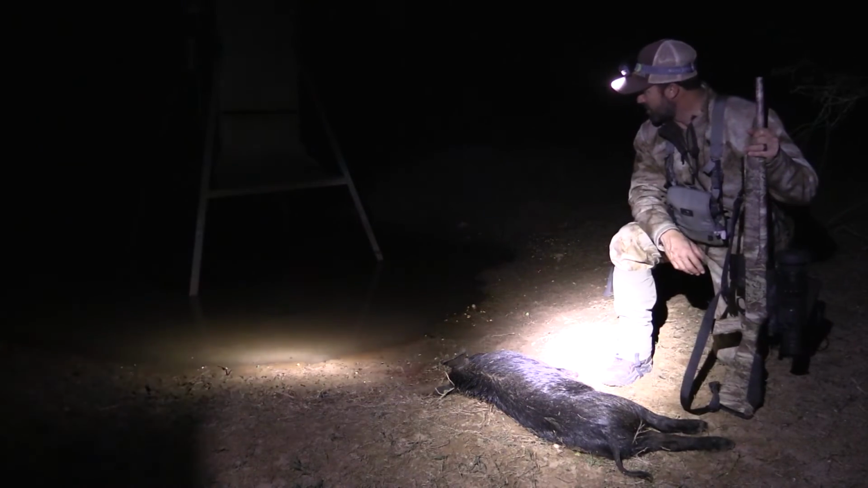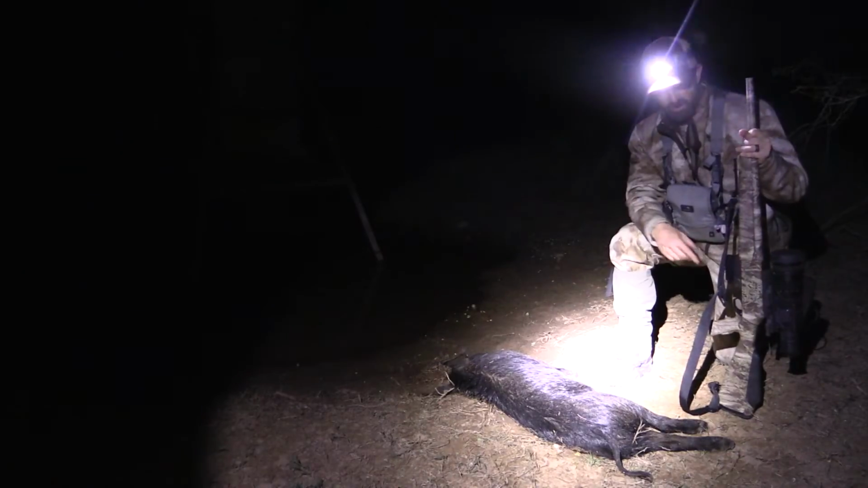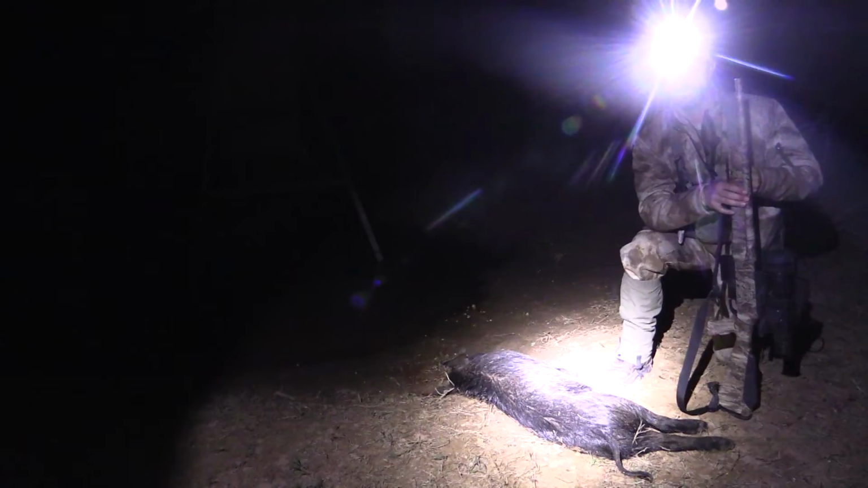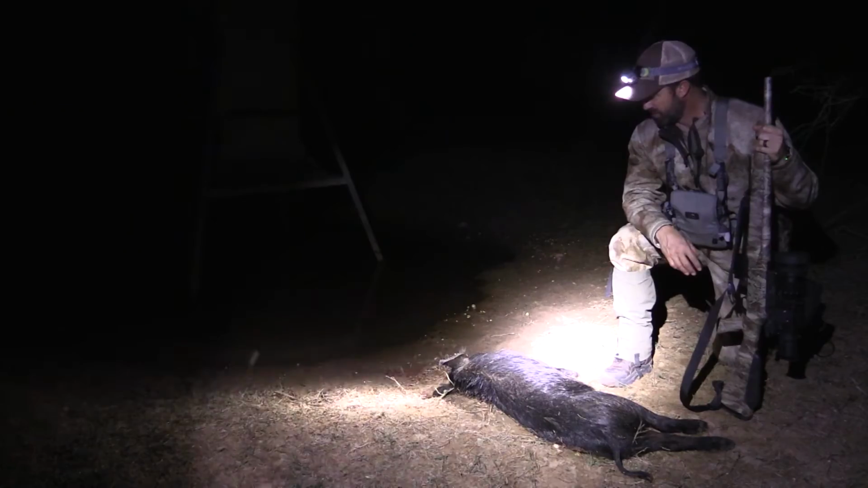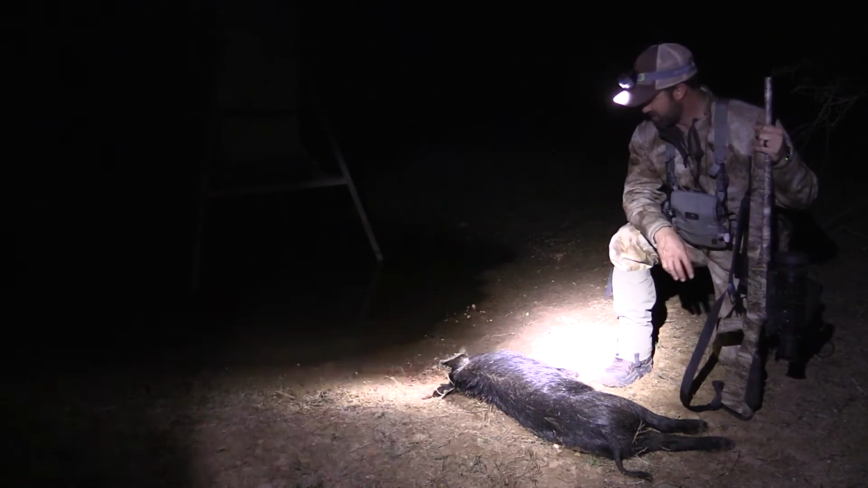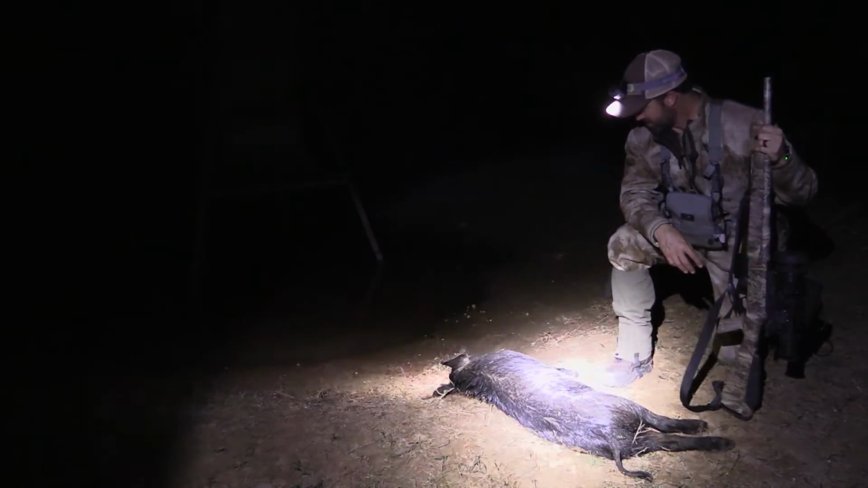Well, we recovered 1 hog. It was in the water. We searched for the other one. We reviewed what was recorded on the DVR and pretty confident it got hit and then ran up here in the brush. And we've been searching for about 45 minutes. We got 1. It takes us up to 4, potentially 5 if that one's dead. So it's been successful working on Randy's hog issue.